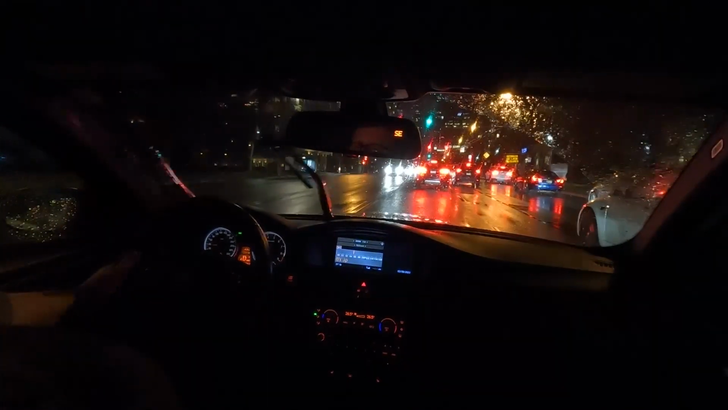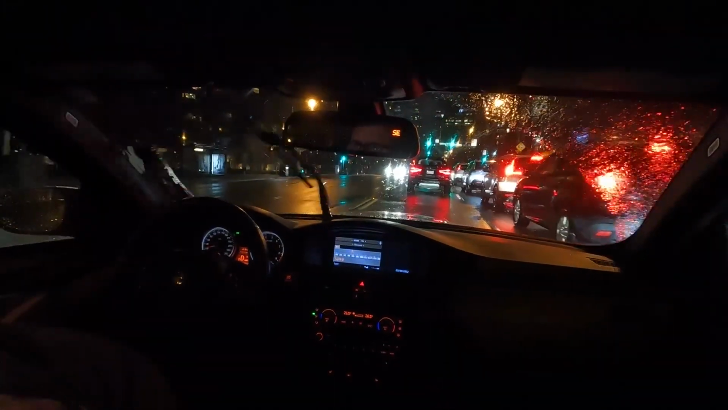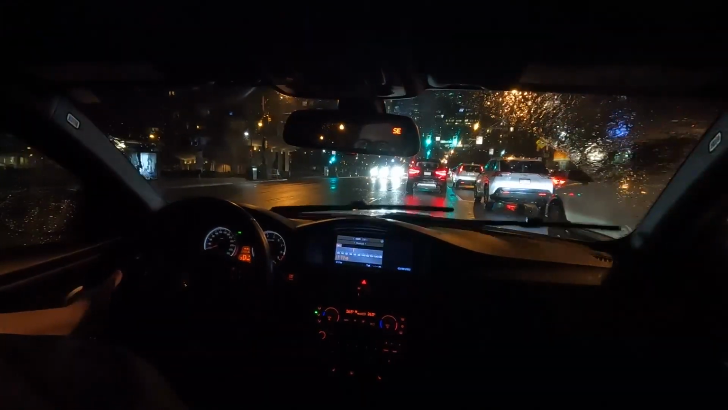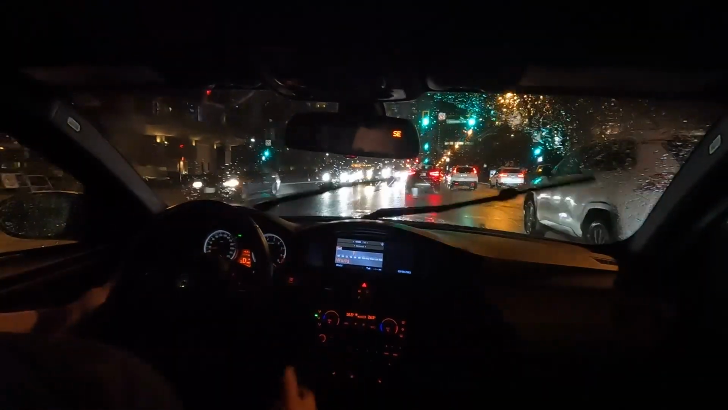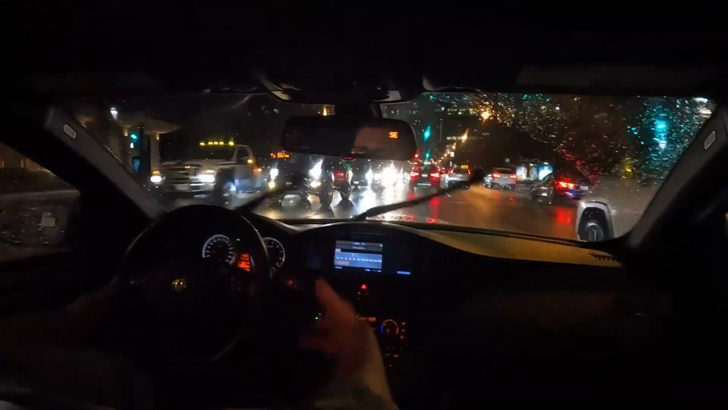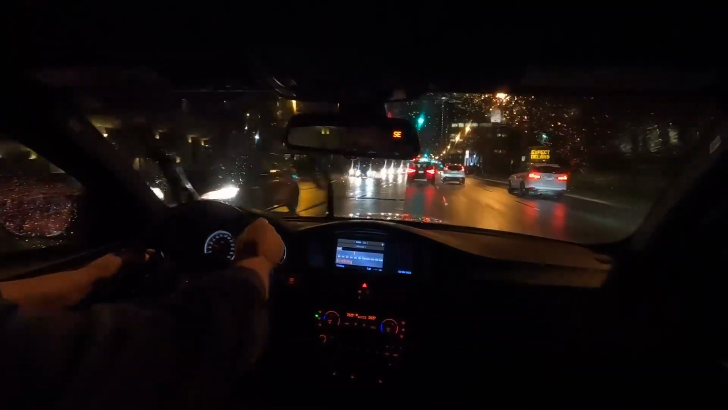Then there's a couple of other switches down here for turning off the traction control. I've got a power switch, which kind of just makes everything friskier, makes the throttle response quicker. Obviously, theoretically, it activates my ability to access all of the power. And other than that, she's really simple.